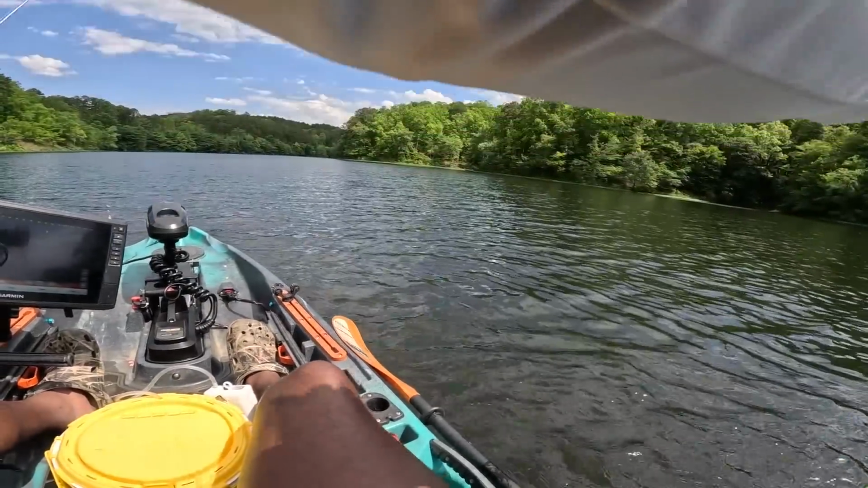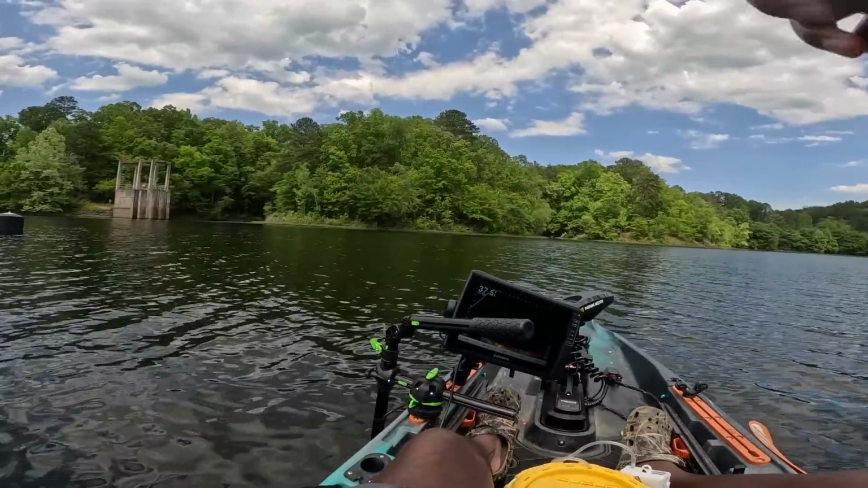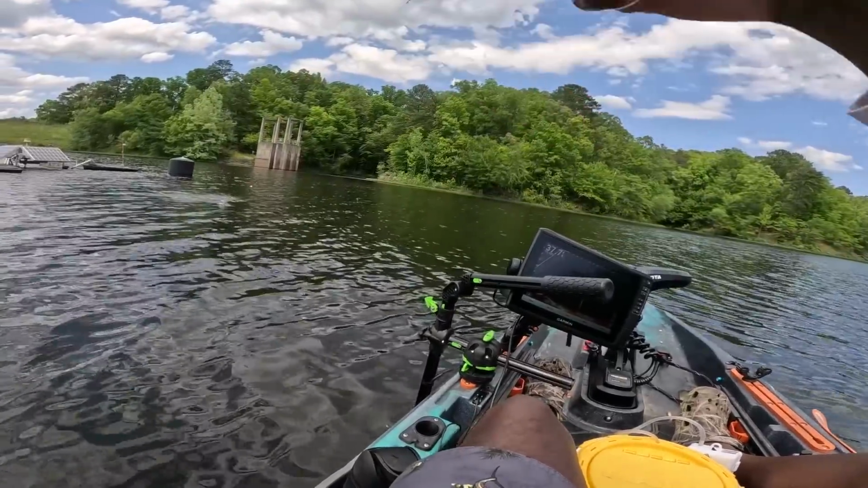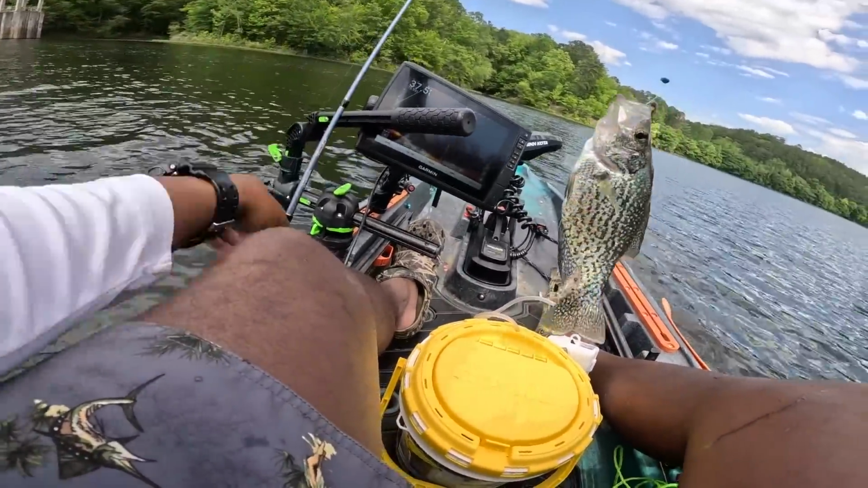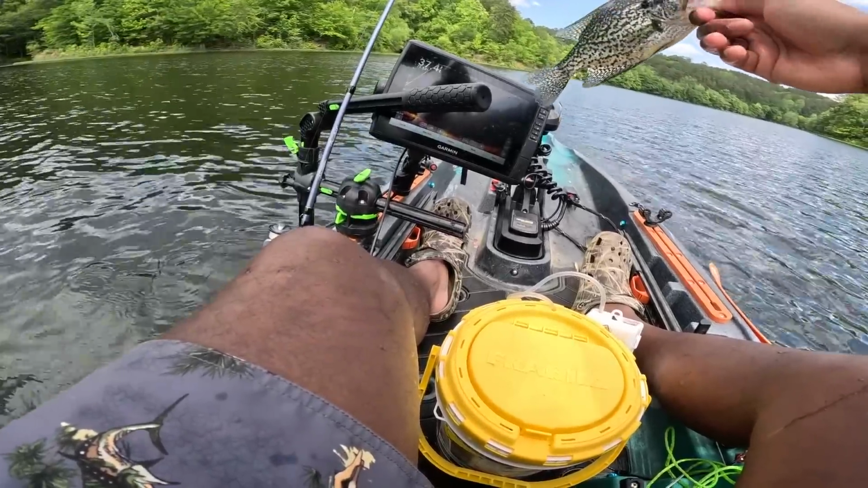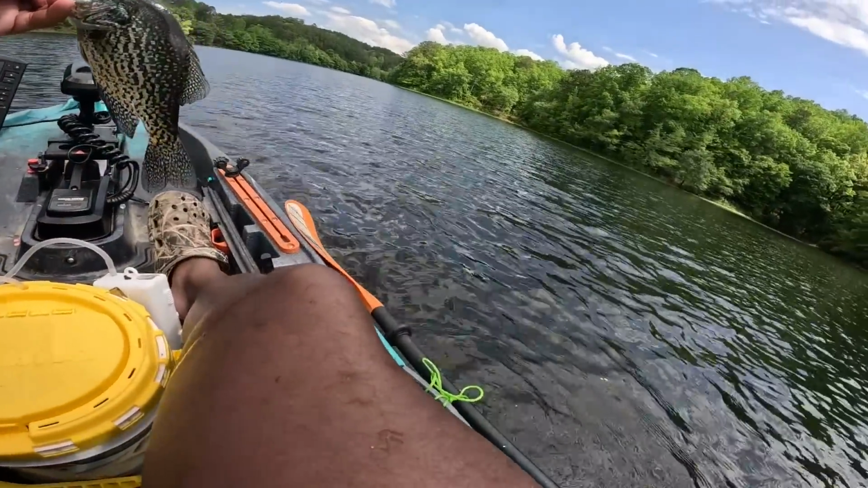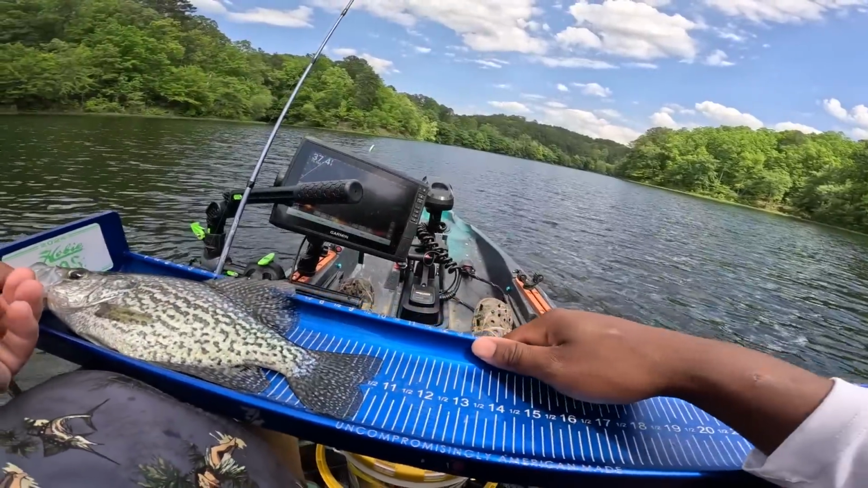Golly, that's such a big one. All right, we got 5. It's 10 fillets. There's another one. Feels like another good one. Oh yeah, that's another big one. It's another good one. We're gonna measure him. He should be 10. He looks 10, but better safe than sorry. Yeah, definitely 10.